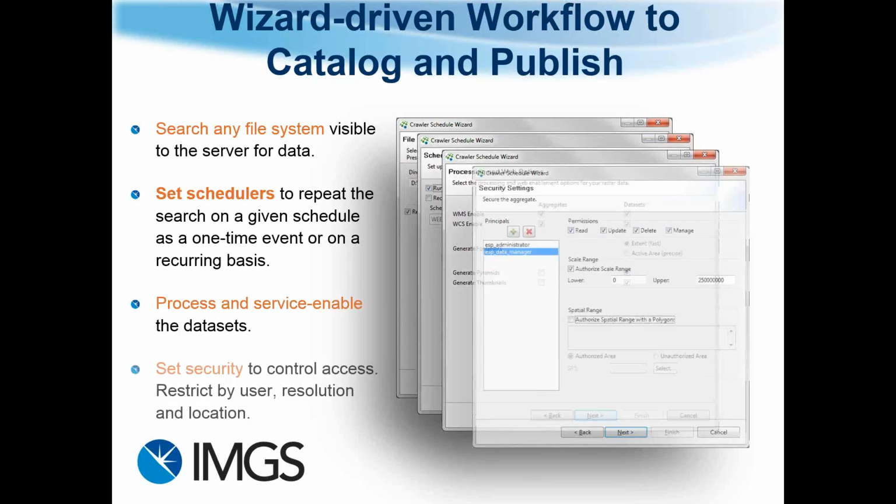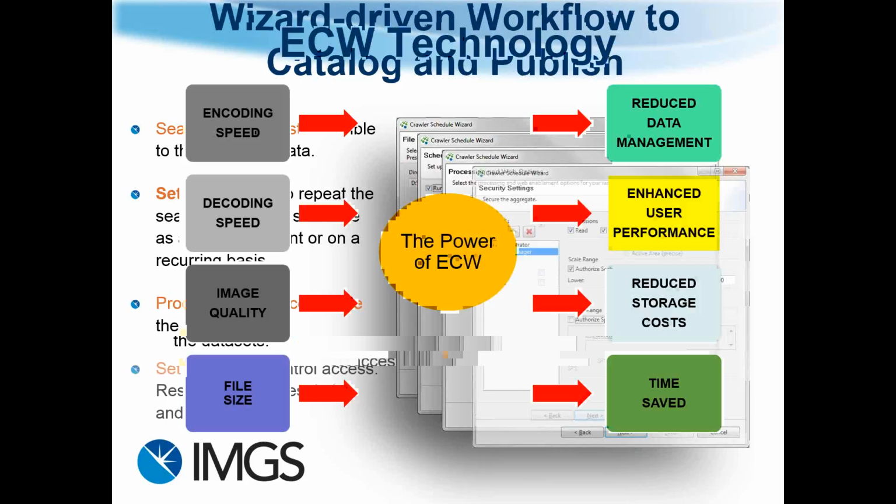Also, with this point cloud data, you're going to have the challenge of growing data set sizes, so you need to be able to compress data. One option Glenn mentioned already was converting the LAS file to a LAZ file, a compressed LAS file. But the other option we have is ECW image compression, which allows you to compress the data and have reduced data management and enhanced performance.